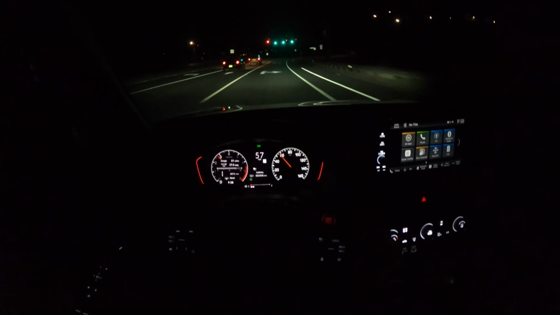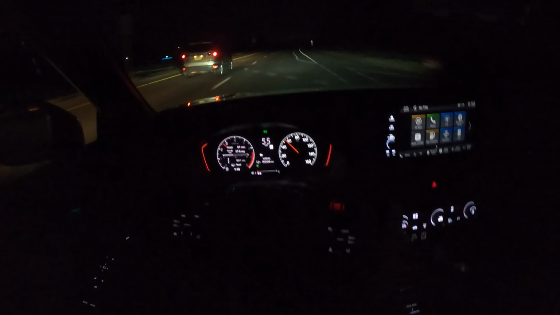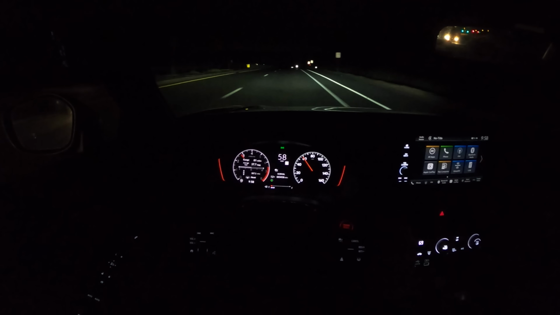I know we shouldn't be passing on the right, but I'm impatient, okay? I'm a little impatient. We're going to call them left lane hogs, and we're going to chalk it up to that.